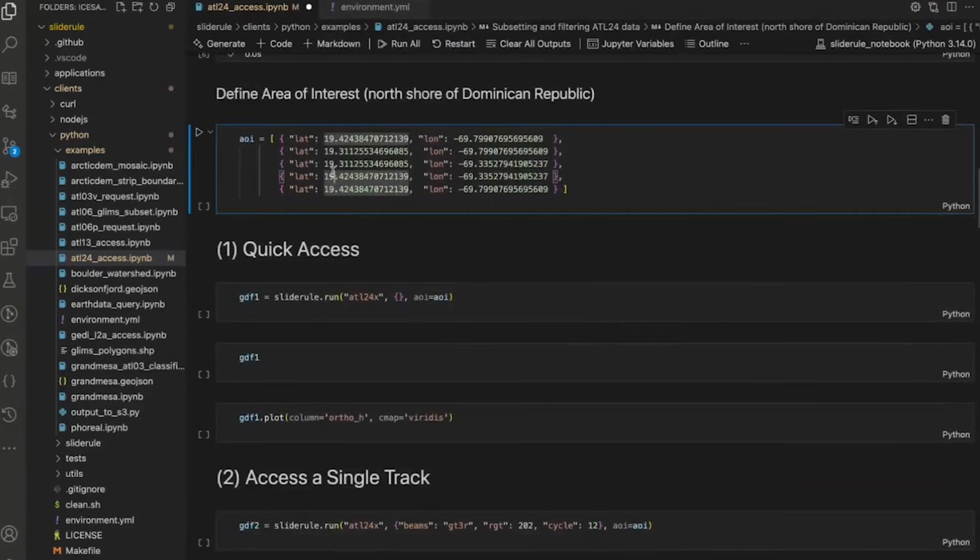Now I'm also going to define an area of interest. It's just on the north shore of the Dominican Republic. There are many ways that you can define an area of interest using our Python client. This is the simplest. It's just creating a list of lat longs. You can also use GeoJSON and shapefiles, but I've done it this way here for clarity.